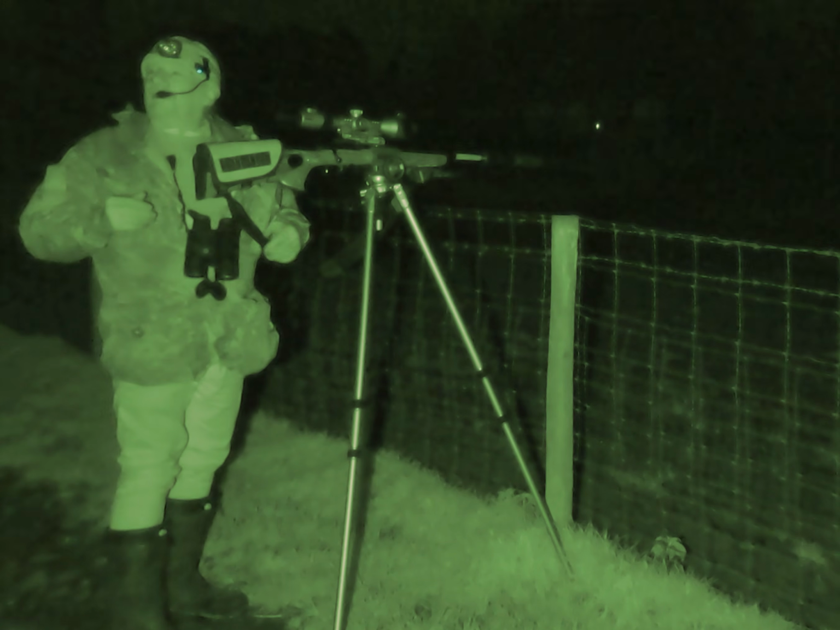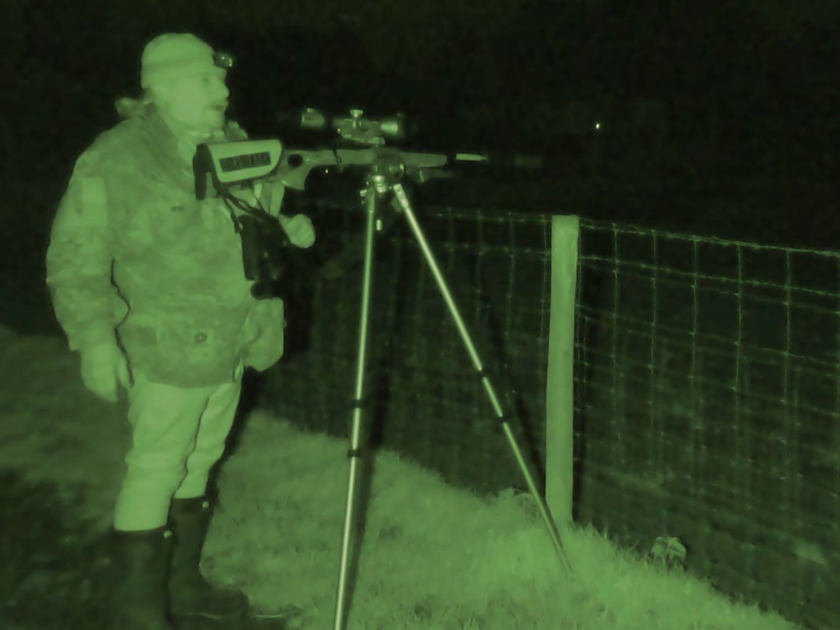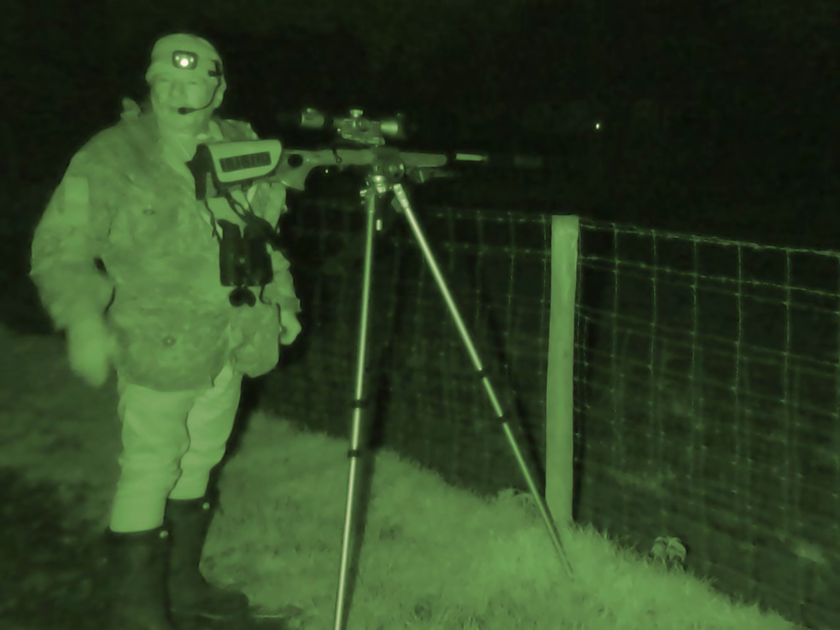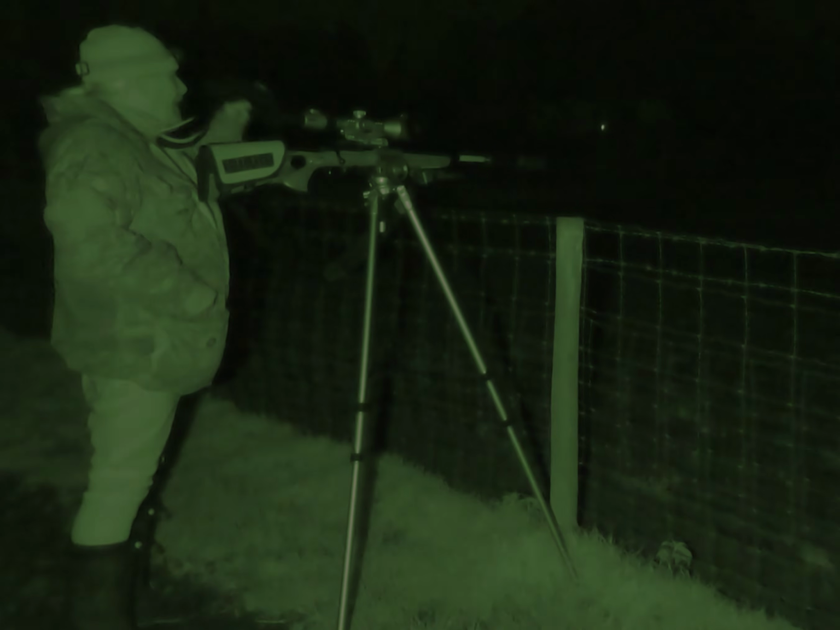Now, it's a fairly overcast night tonight. There's a few sheep and a couple of cows out in the fields there, so I've got to be a little bit careful. Right, let the fun commence.